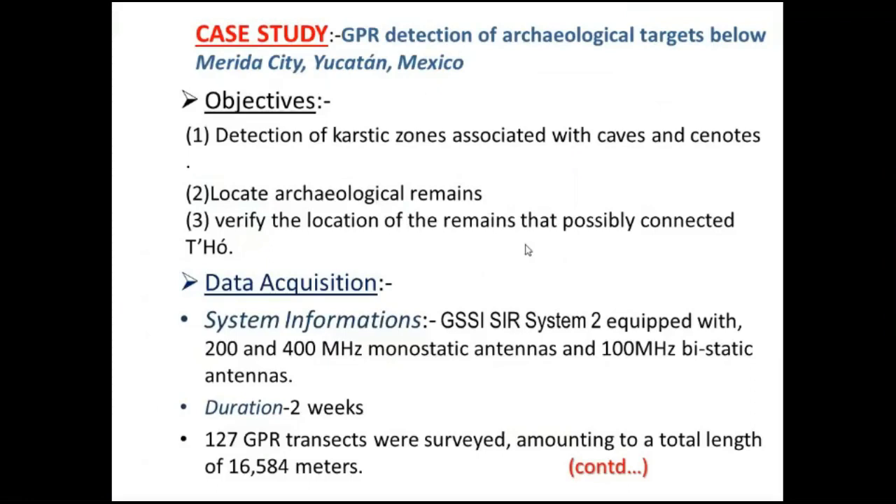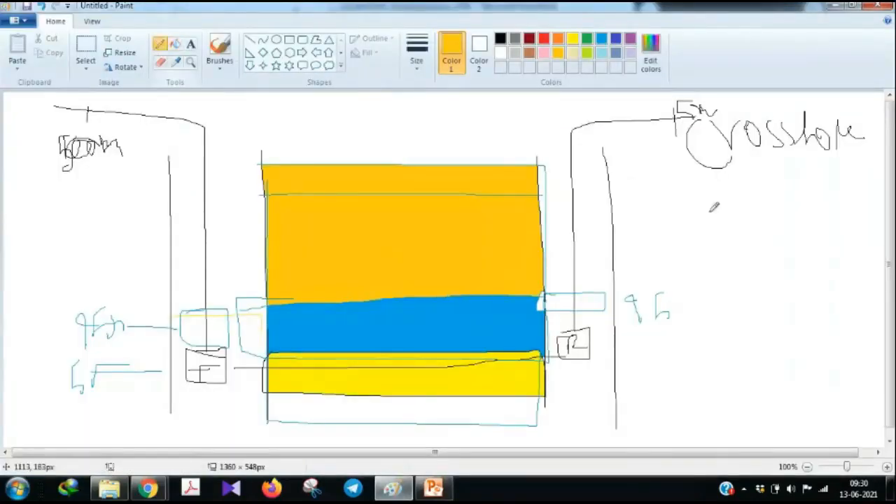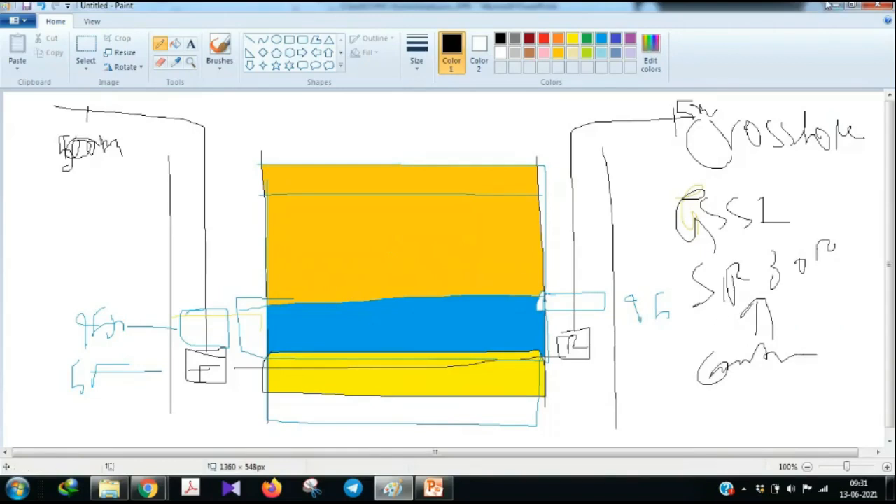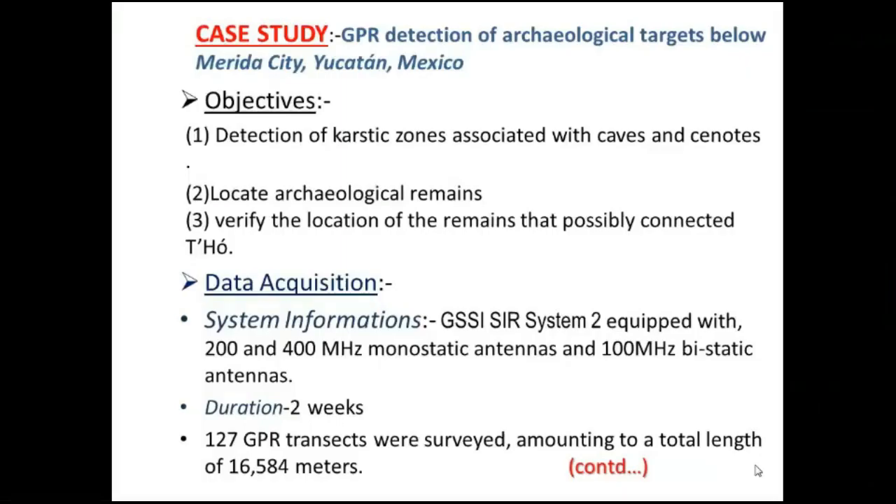Take one case study, the GPR detection of archaeological targets below Merida City, Mexico. Here they have used the GSSI SIR-3000, or rather SIR-2 system, which is a very old control unit, the kind we have at IIT Kharagpur. They used 200 megahertz and 400 megahertz monostatic antennas and surveyed for around 2 weeks.